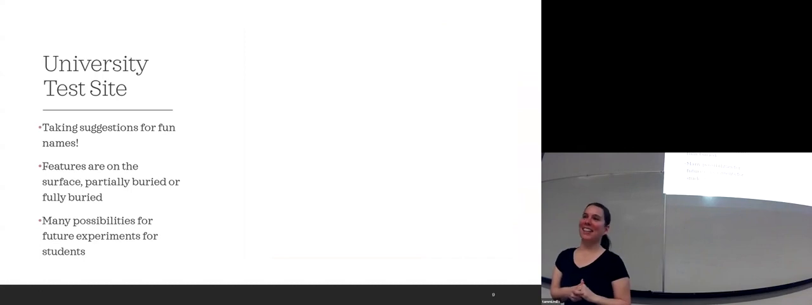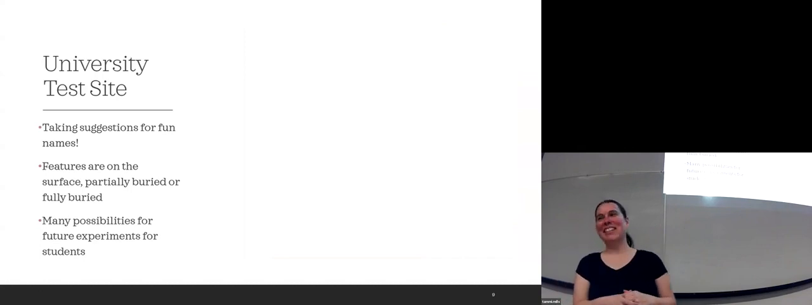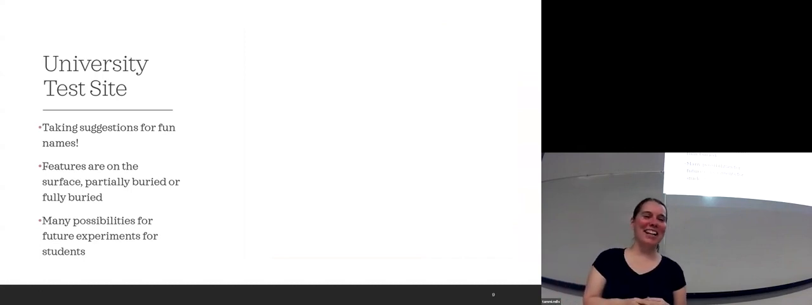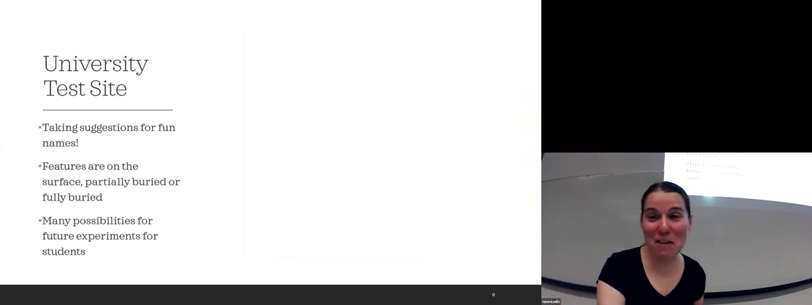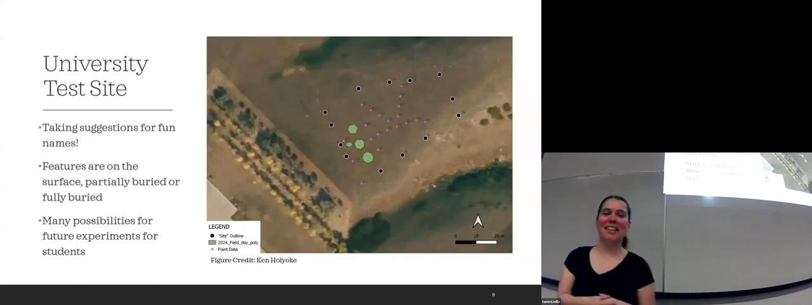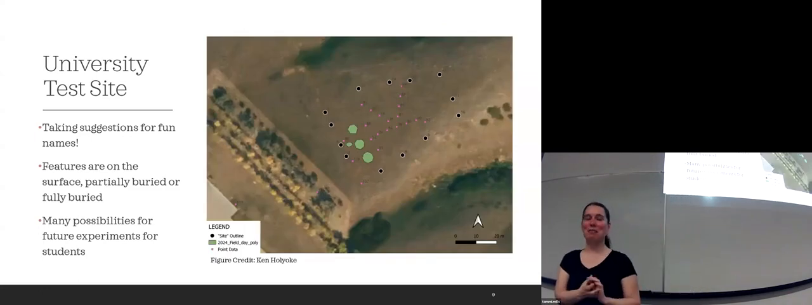University test site. We were out there today, so I just wanted to throw this in there. The university test site kind of sounds a little sad. So taking suggestions for fun names, if anybody has any. But we went out and mapped it today because Ken has some cool equipment that we were able to use to map out some of these features.